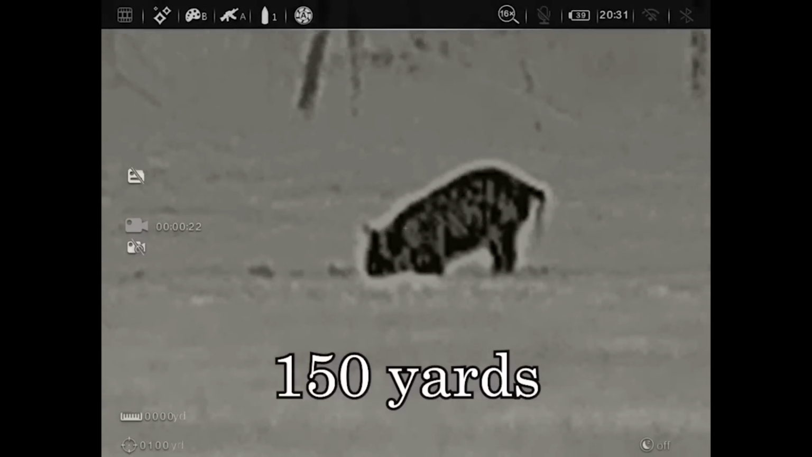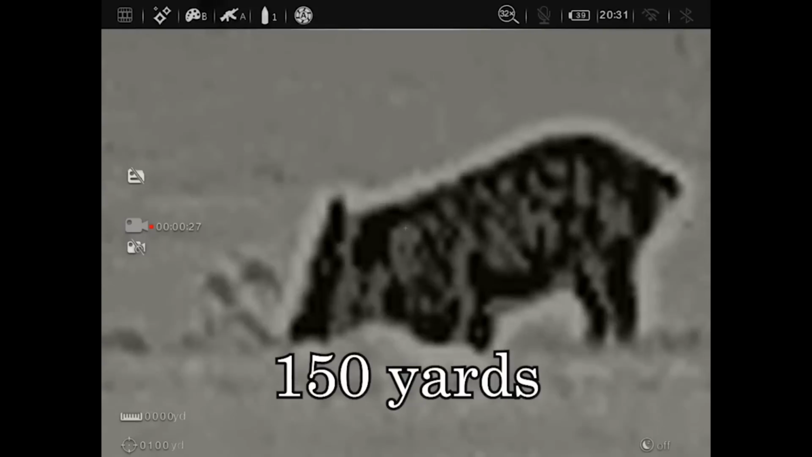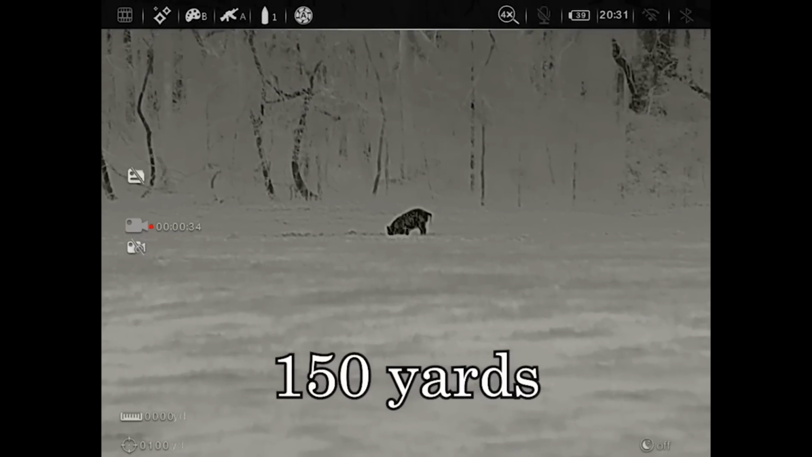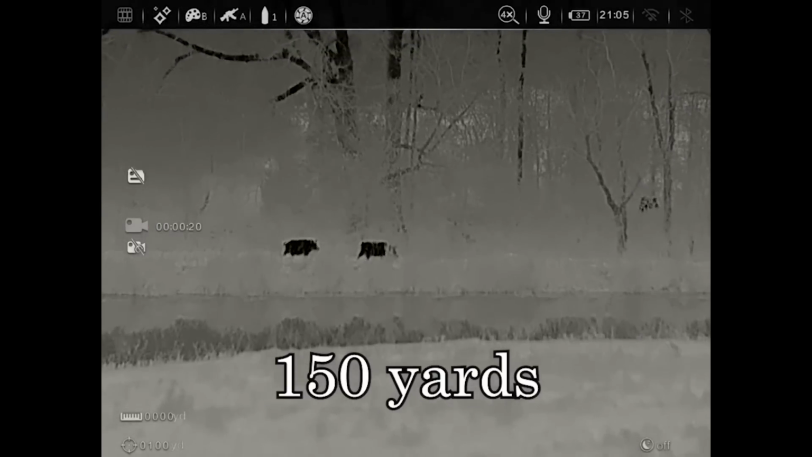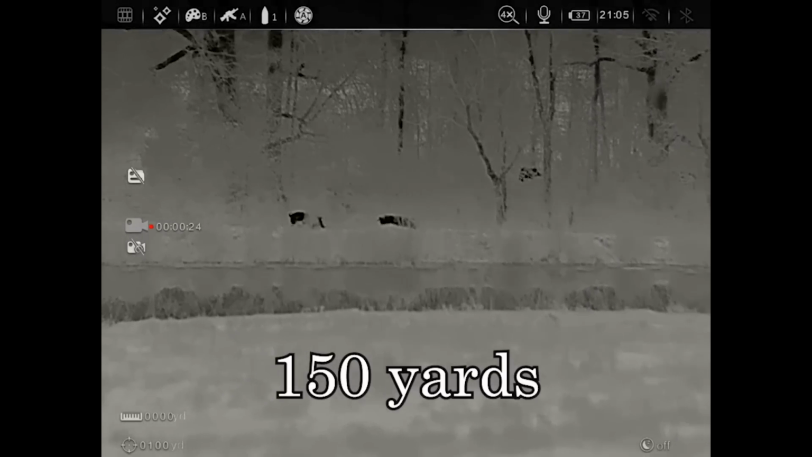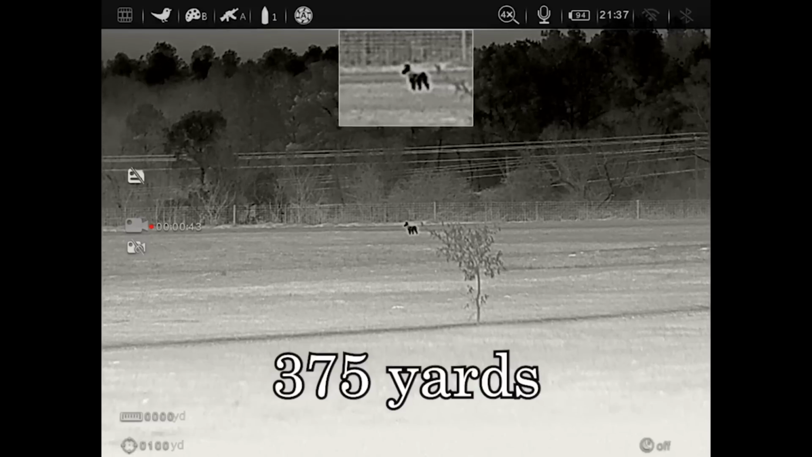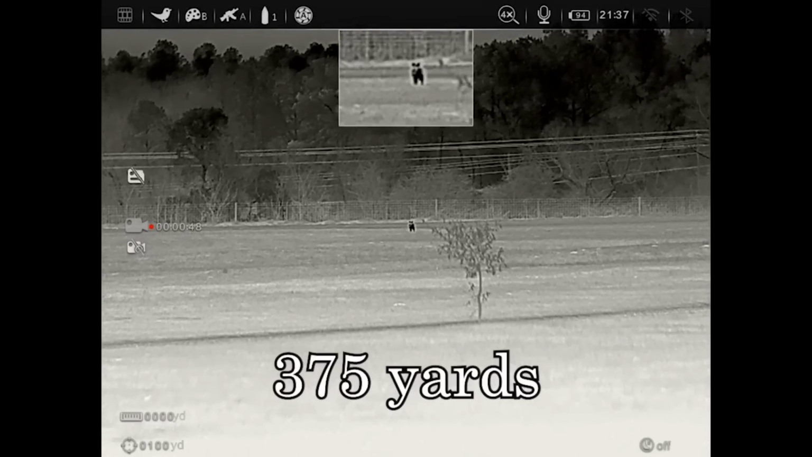Field of view, horizontal at 100 yards is going to be 31 feet. So that's pretty narrow. We're going to talk about that, but you've got a 4-power base mag. This is pretty ridiculous, but I actually might believe it. They say that the detection range, that's normally for a 6-foot tall hot object, like a human standing up, is 3,600 yards. Wow. So that is a very, very long ways.